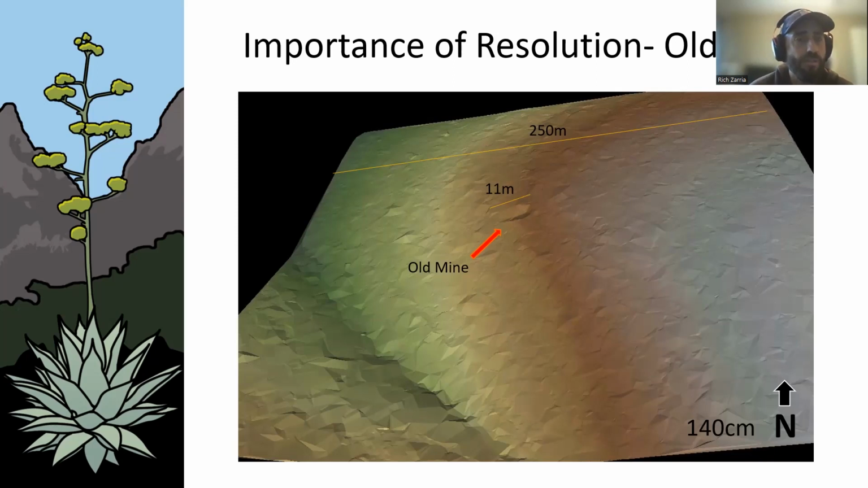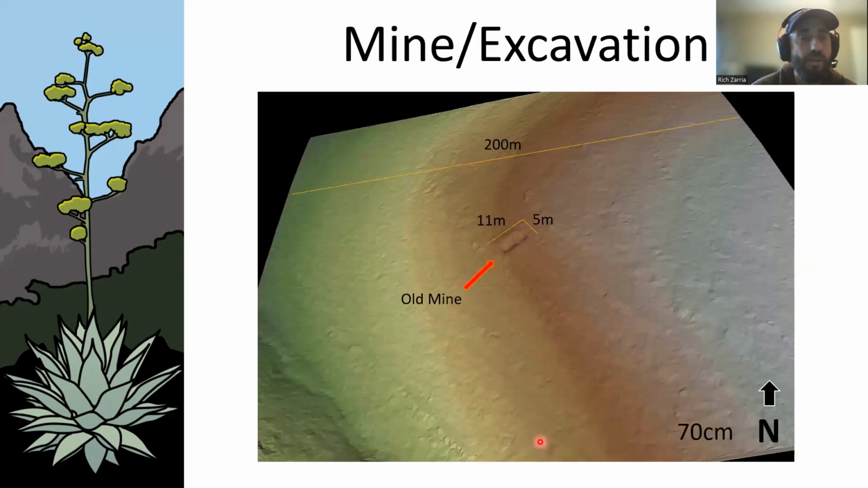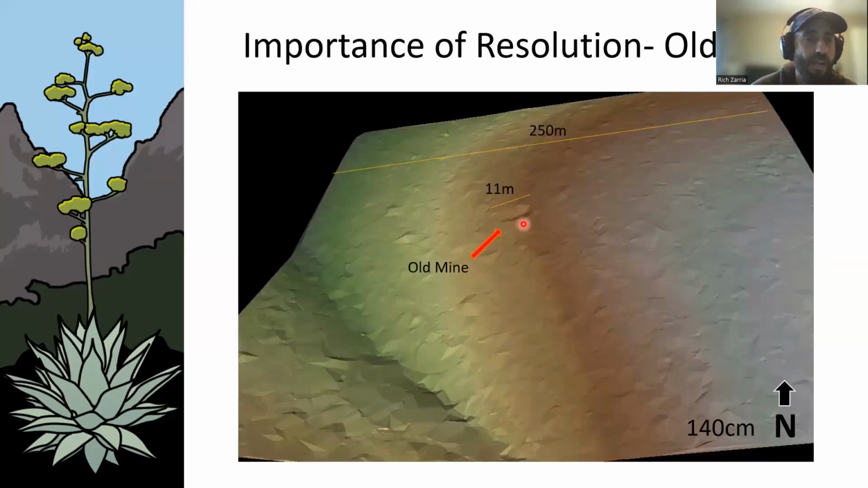And so this is an old mining effort of some sort out in the hill country. They weren't going for gold or anything. I can't remember what it was, but it was a mine. And this is what it looks like at that 140 centimeter. It's very, very poor. I don't use this for anything. I tried in my early days, but had to learn the lesson that you can't really see anything. So there's the mine. And then this is in 70 centimeter, and you can see how much clearer that is. I'll go back. You can see how it's just this kind of odd dimple.